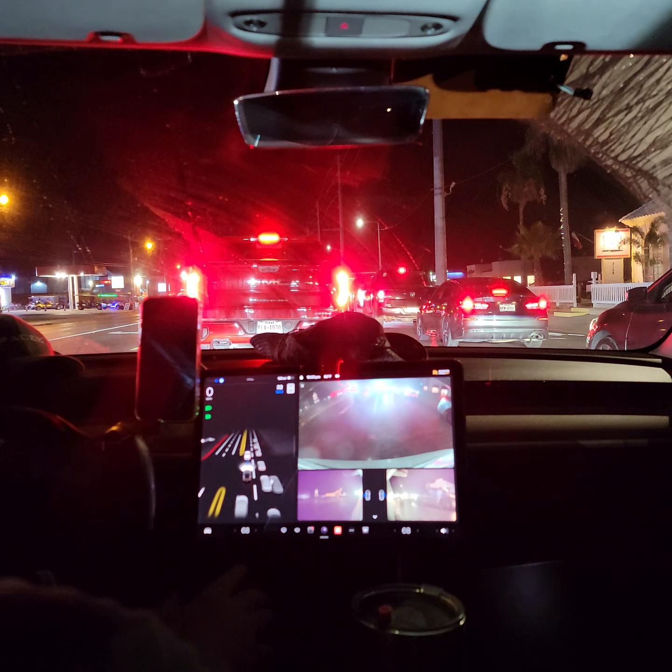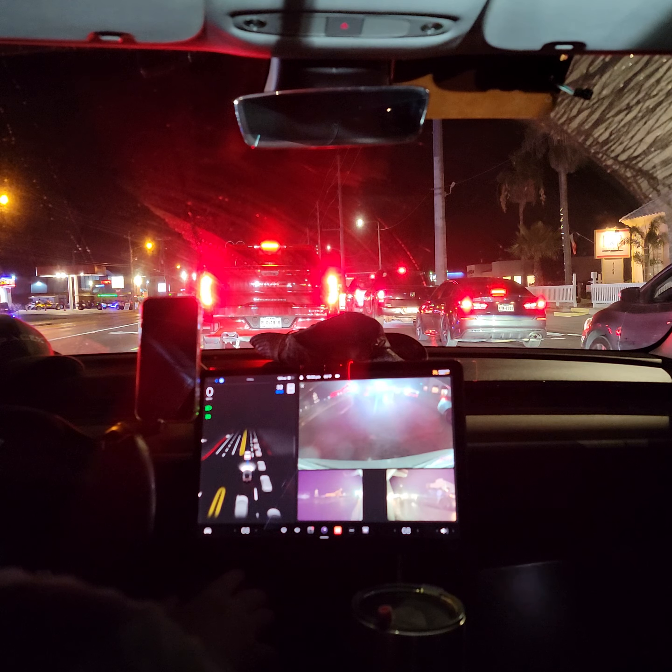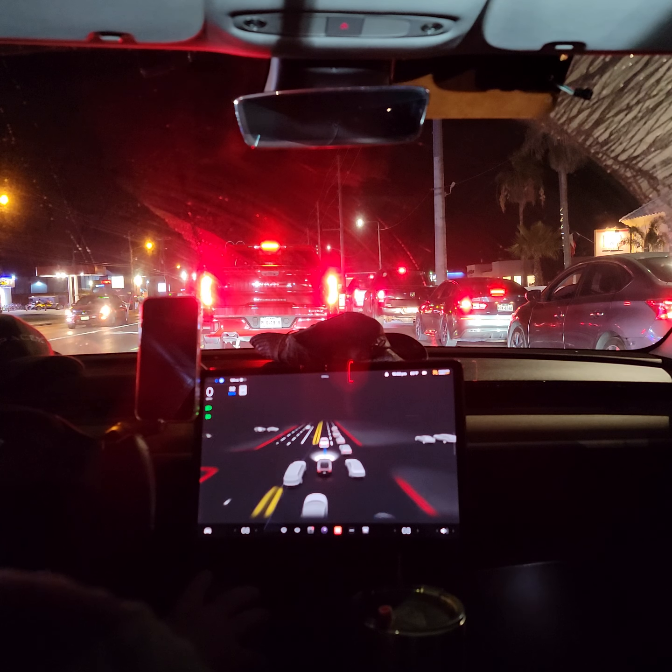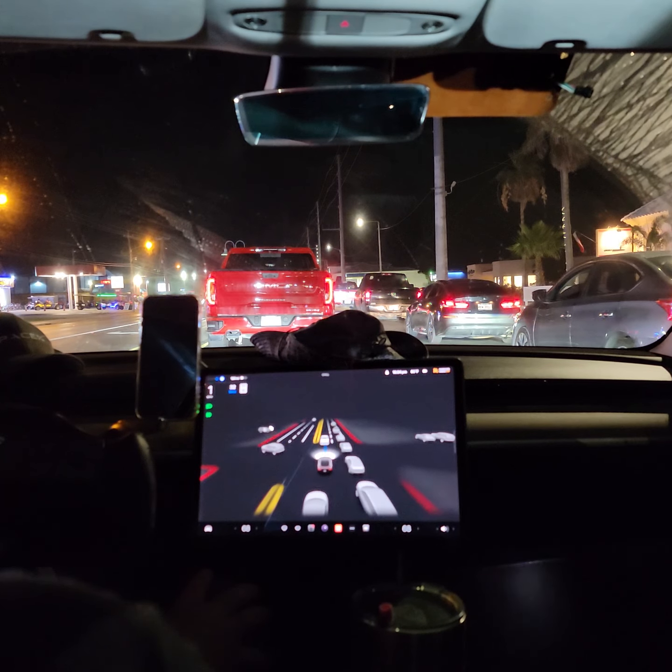And we got another person who looks pretty close in the rearview mirror. Doesn't look as bad in the camera, but the camera is a fisheye lens.